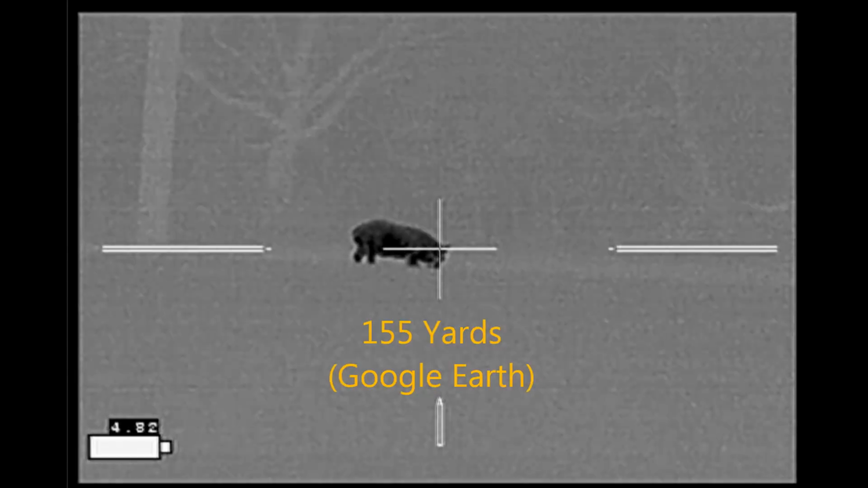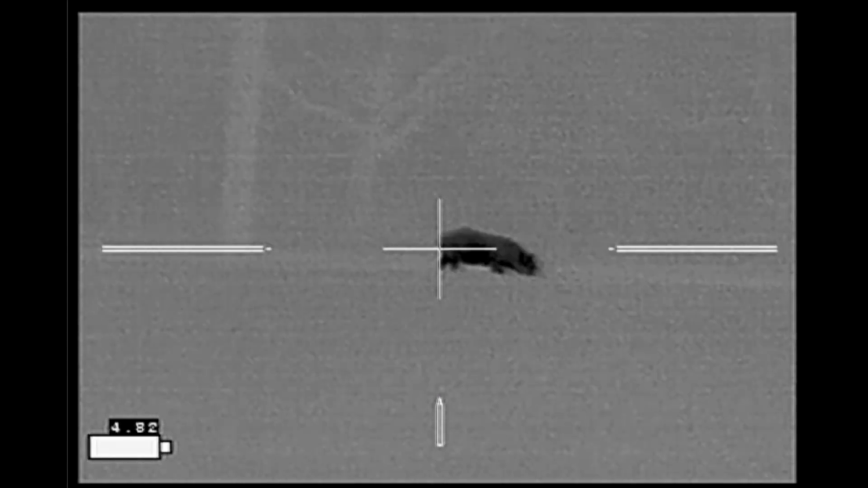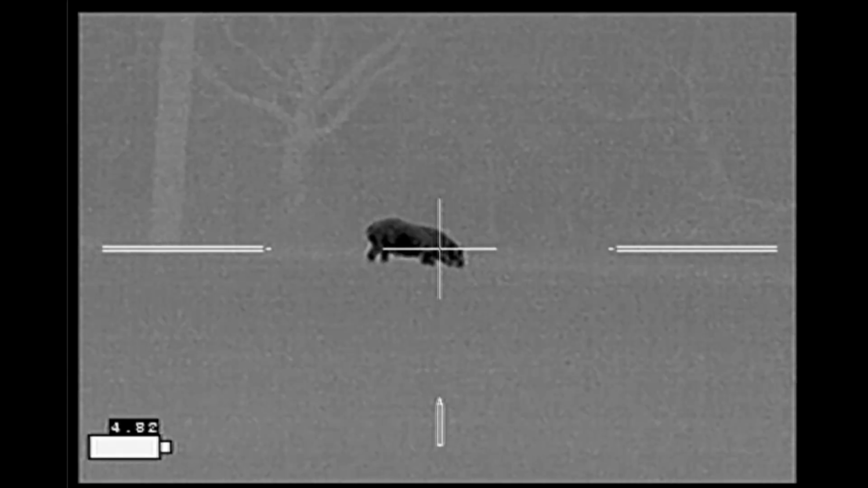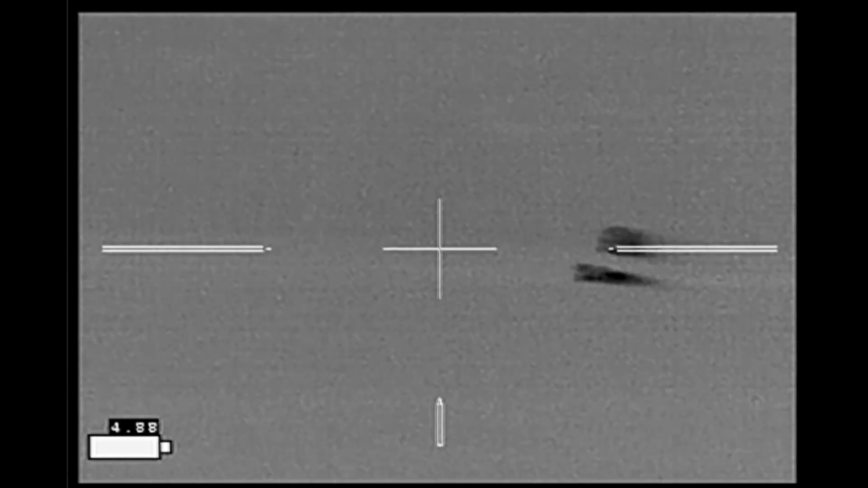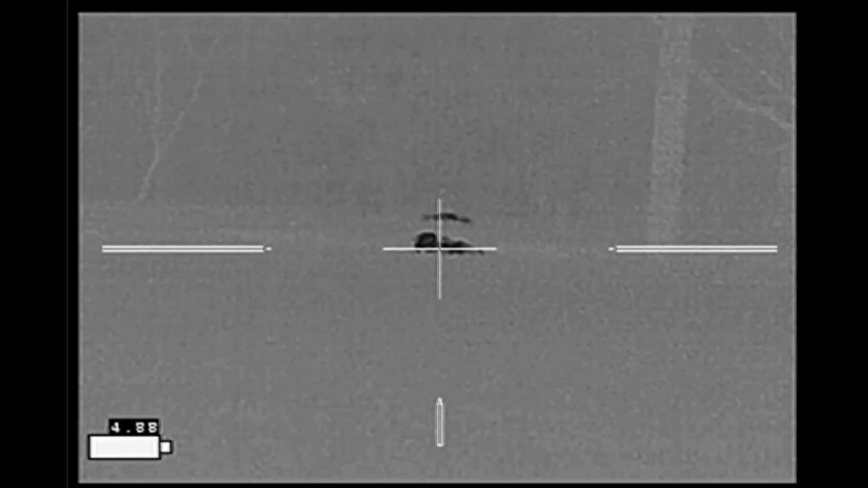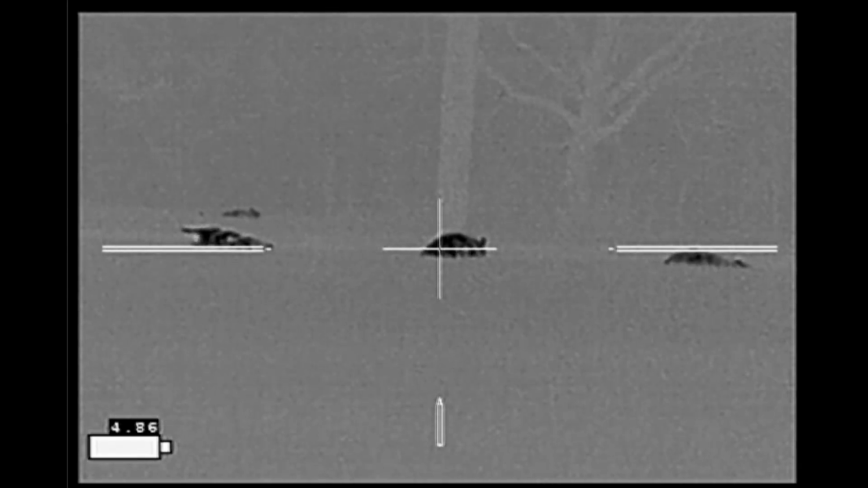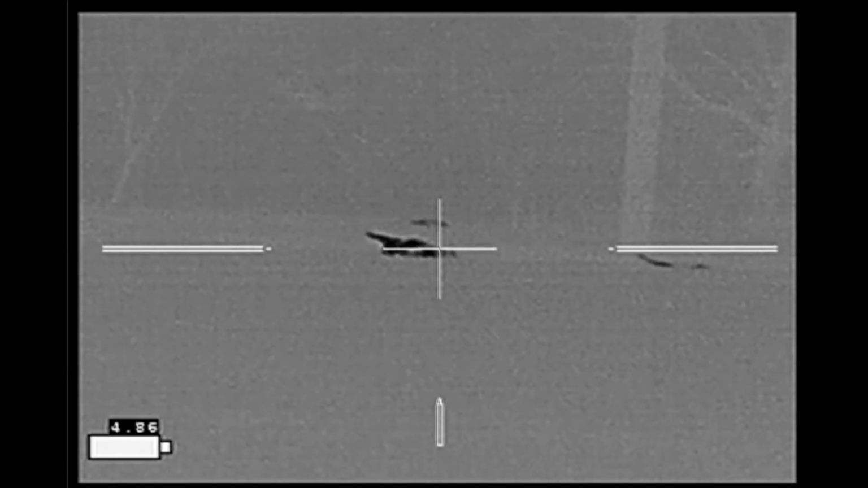And here's the view from my rifle. After what happened with Ben's hog earlier, I thought maybe a little quality assurance was in order. Here we go. 2, 1. Nicely done, Ray.